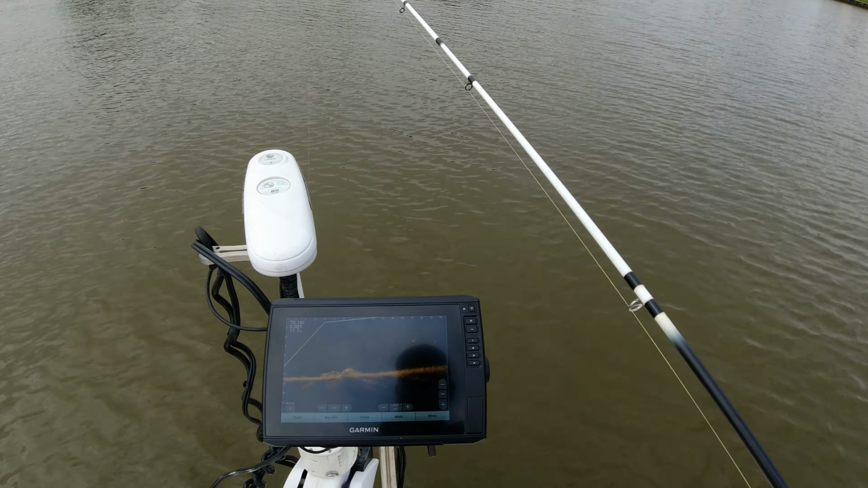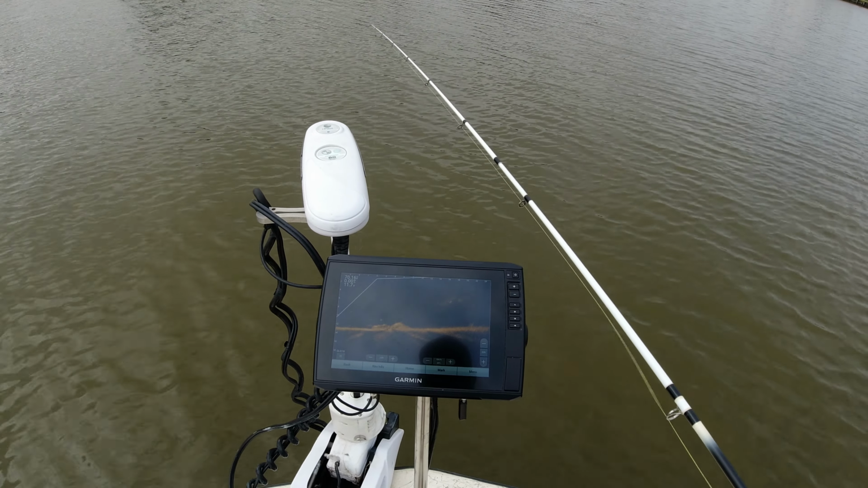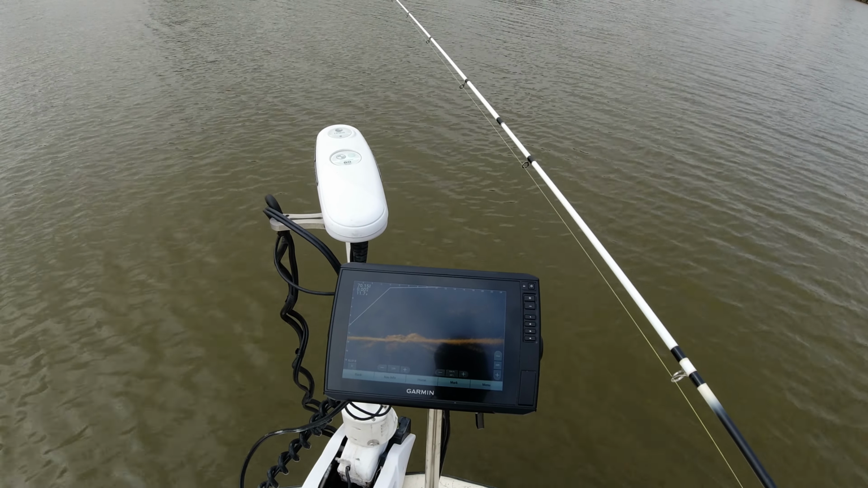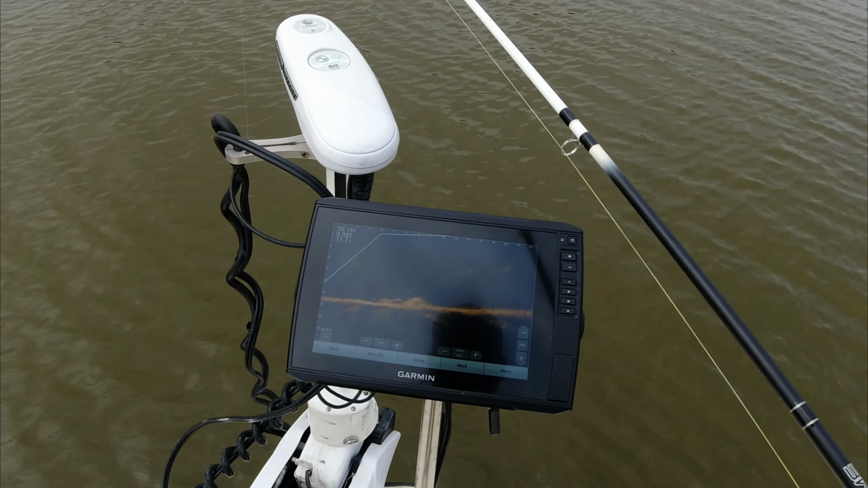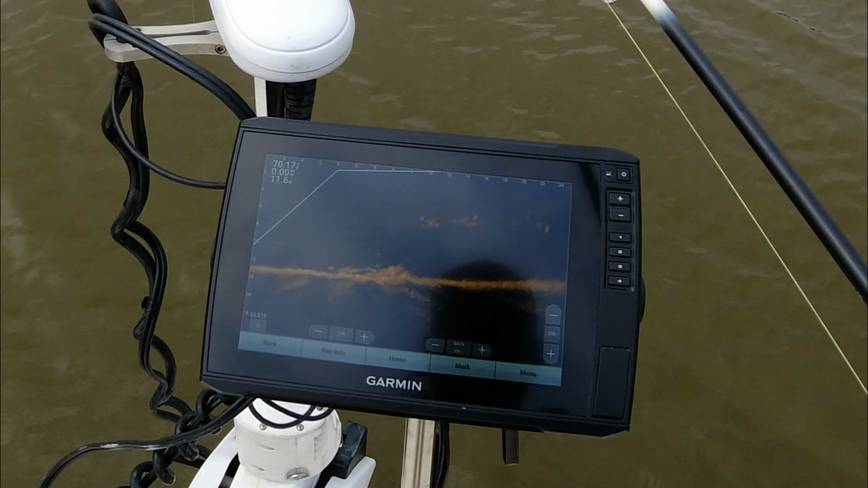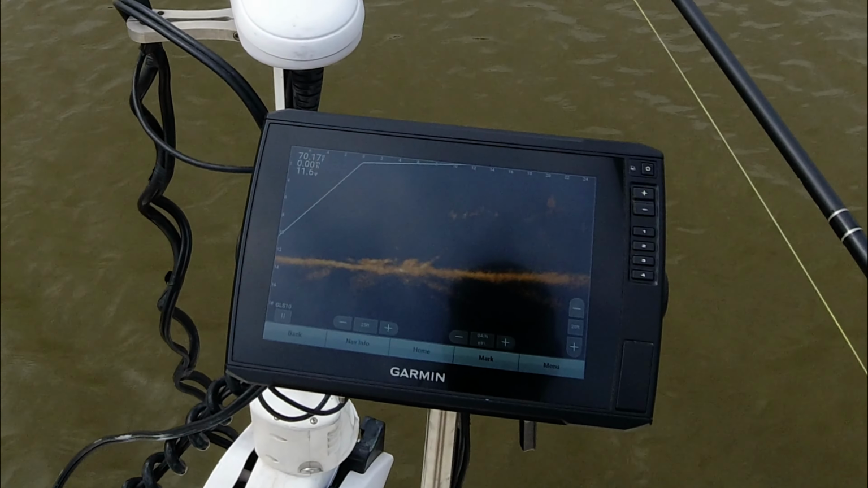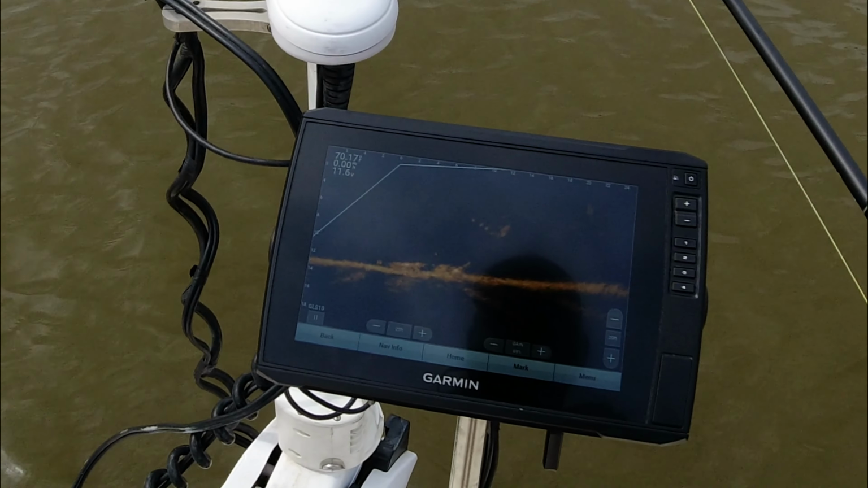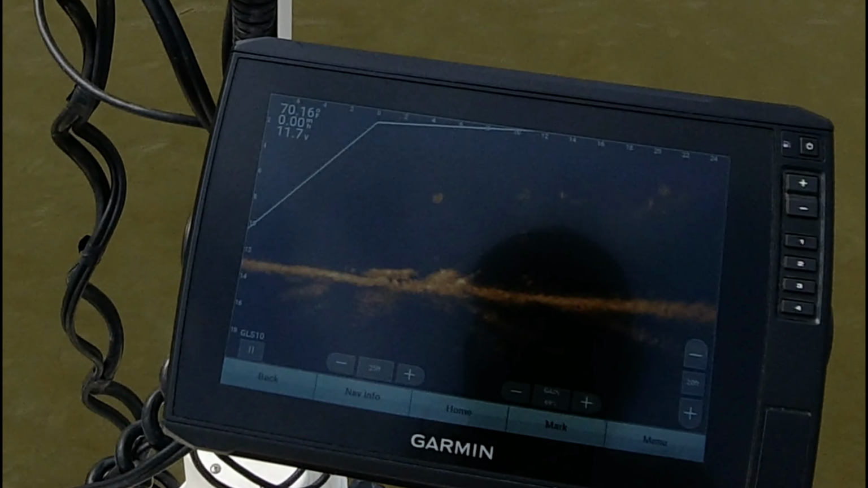Starting off in 12 foot of water, and it's just where I had my best bite my last trip. I see a bright spot up under that log right there. Right there on the bottom. It could be a piece of that structure, but look like a fish to me. We're gonna get a jig right there by it and see if we can get a reaction.